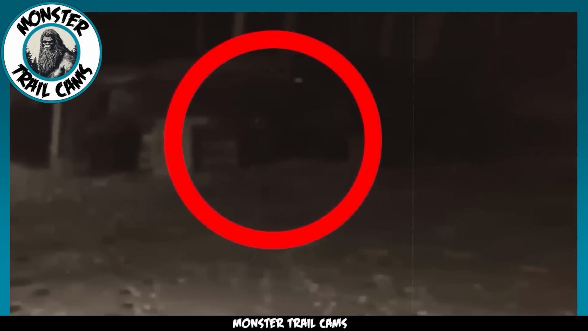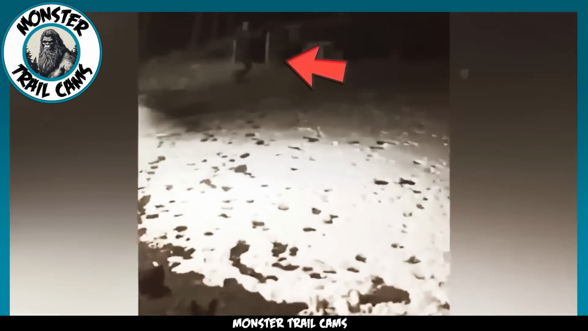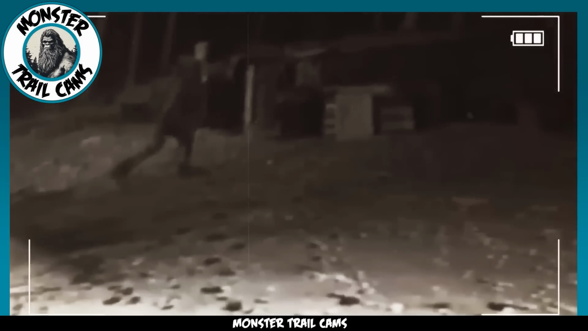Could this simply be a glitch in the camera, or did we just witness a spirit darting across the frame? If we take another look at the person, they appear to be entirely black, like a shadow. No clothing can be identified, making it more likely that we are witnessing something supernatural. But what are your thoughts? Is this just a camera glitch, or did we just see a ghost?